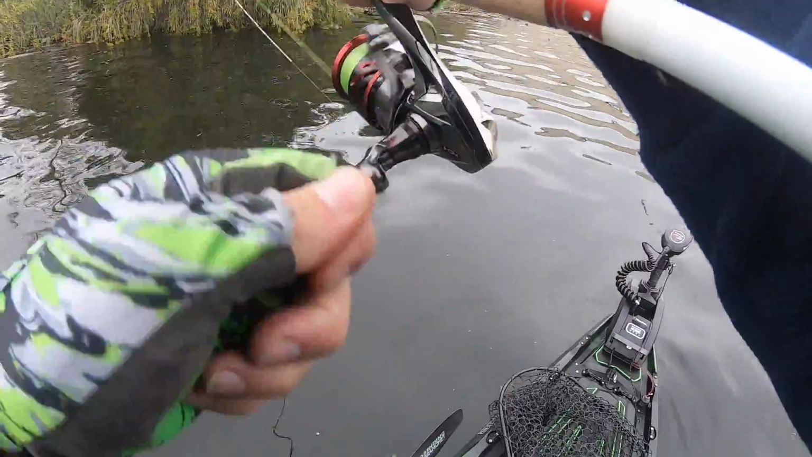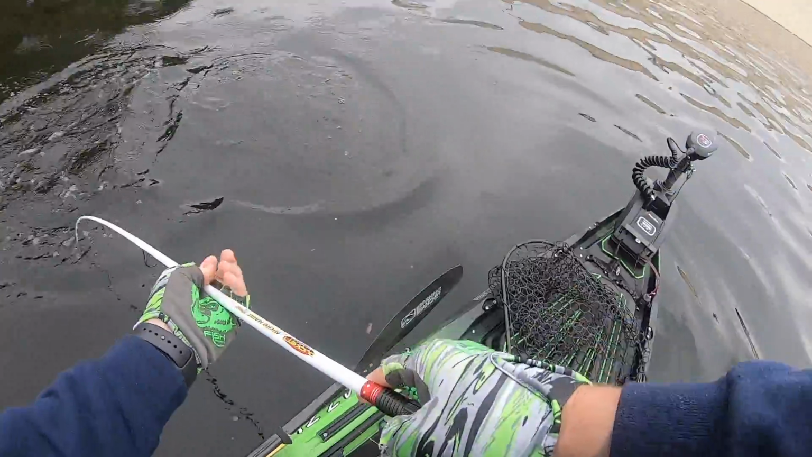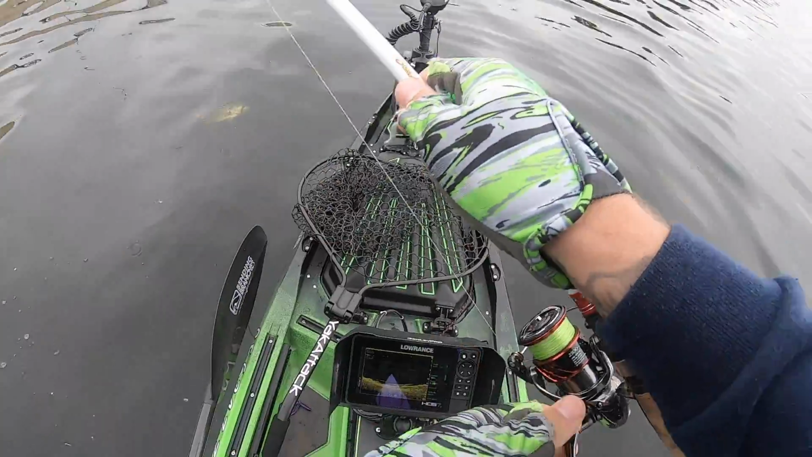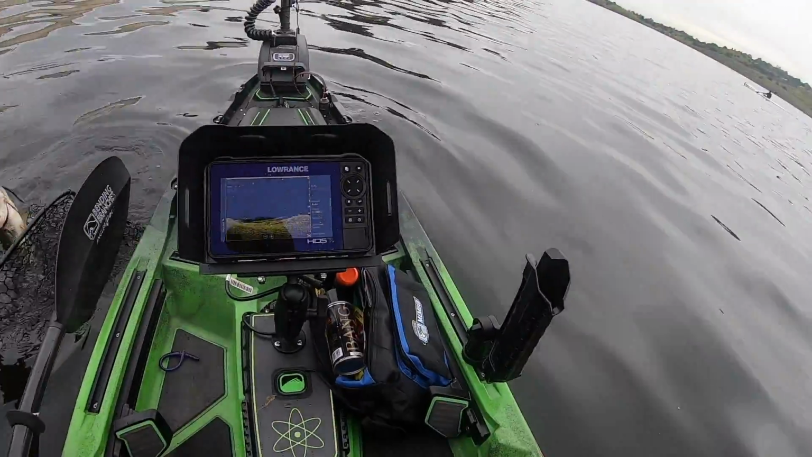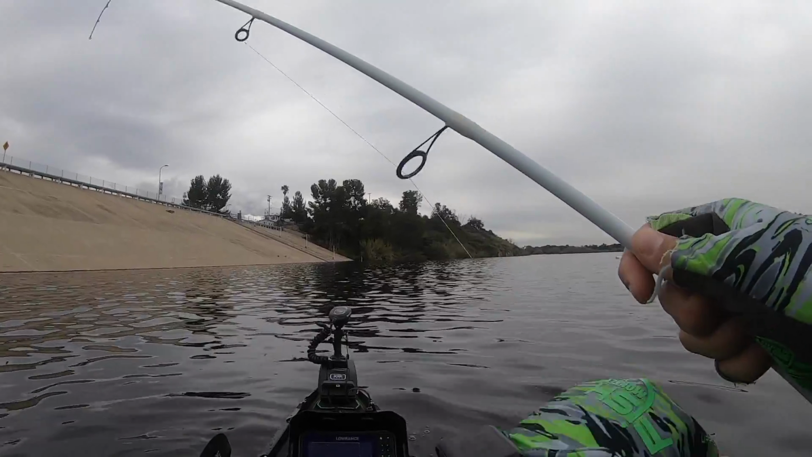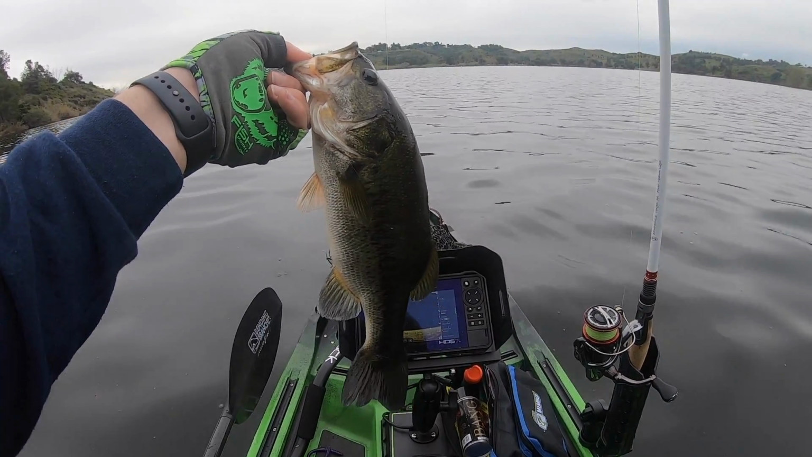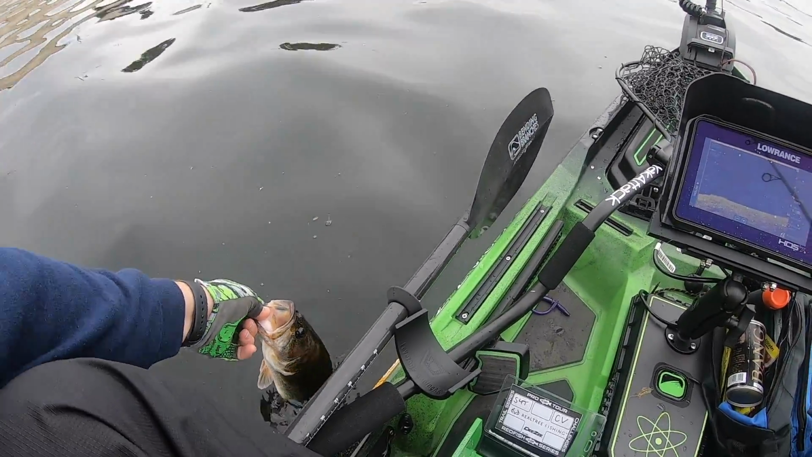Oh, come on. Be a good one, be a good one. That's a better one. Nice 14.5. Man, I was running with it right, and usually when they run with it, it's a pretty good one, but I'll take it. Fish number 4.